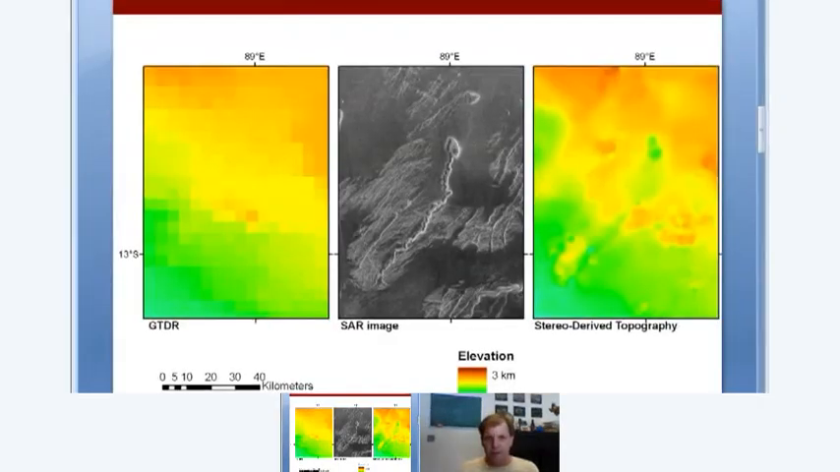So I'm sharing right now an image that you sent me actually from a presentation showing off your new data set. And on the left over here where it says GTDR, GTDR stands for Gridded Topographic Data Record. And it's the map that they made from the altimetry data, which was, as you can see, at a much, much lower resolution than the beautiful images that we got back from Magellan. And then on the right, I can see your new topographic map. So tell us about this a little bit.